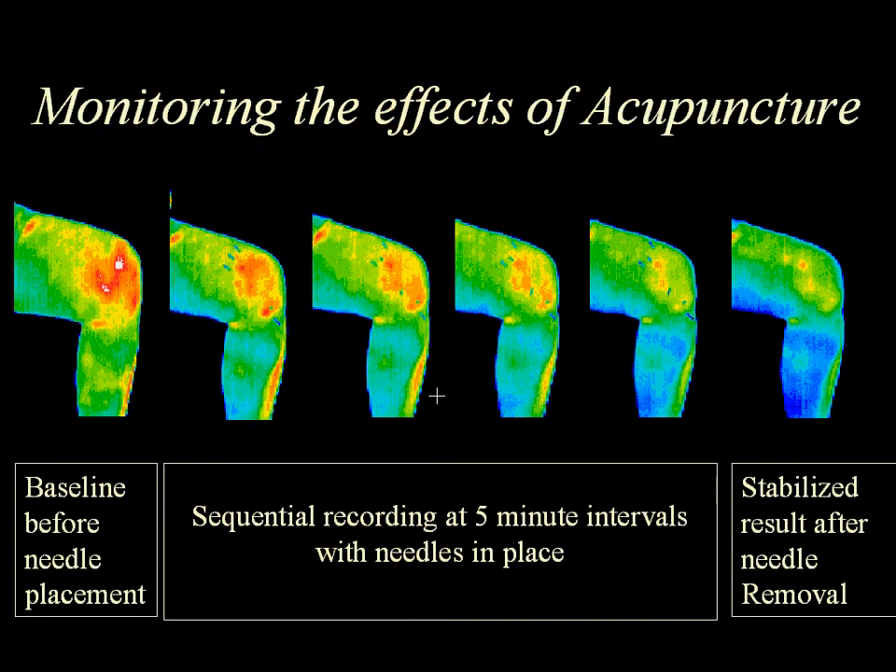Objective monitoring of the effects of various treatments can be recorded with thermography. In this comparative study over time, a significant change in the temperature differentials in the medial left leg is due to the acupuncture treatment. The entire region of interest is seen to cool, but the local areas of inflammation in the medial knee changes and reduces at a much greater rate. We can do this same monitoring whether using skin patches for pain or acupuncture or medical treatments.